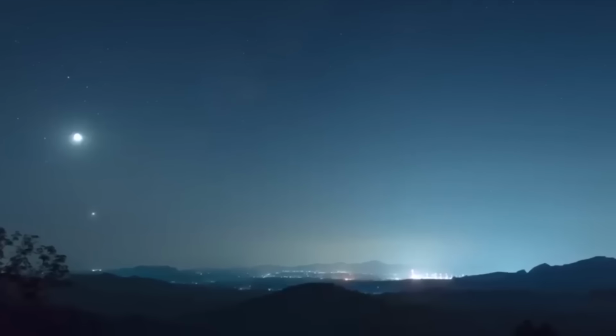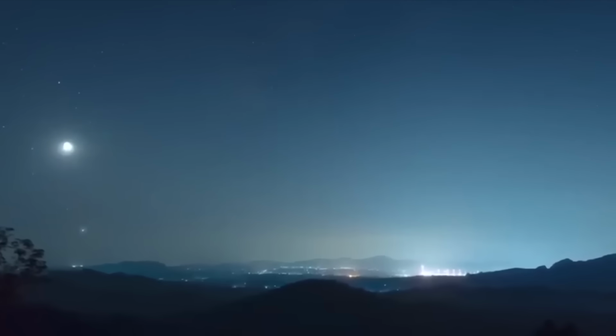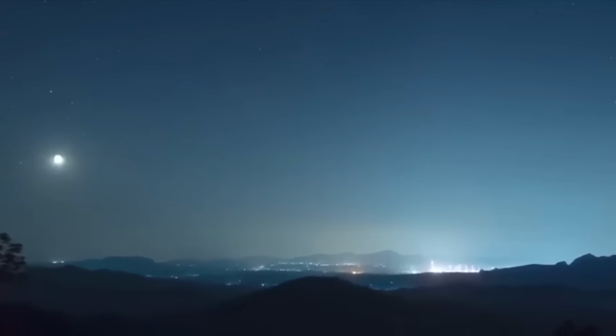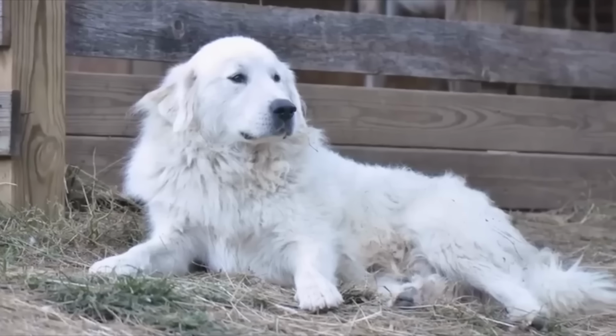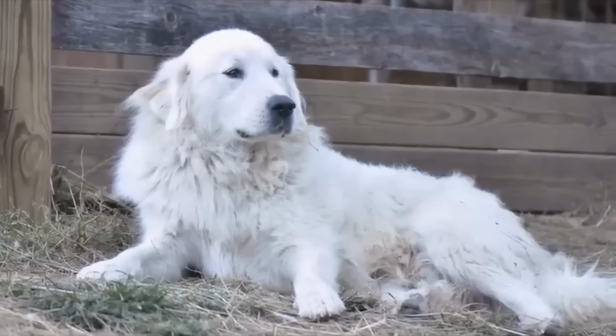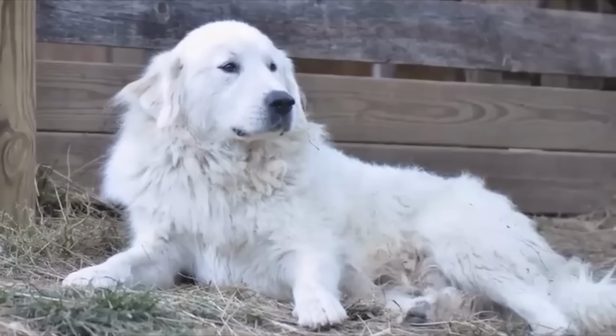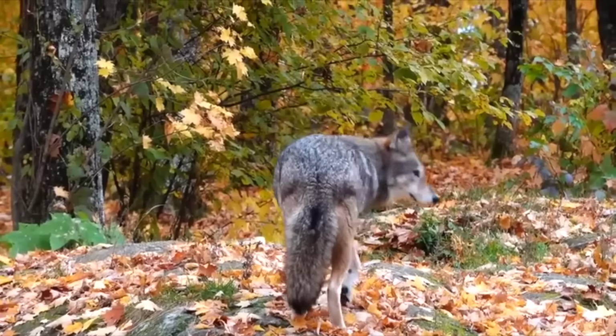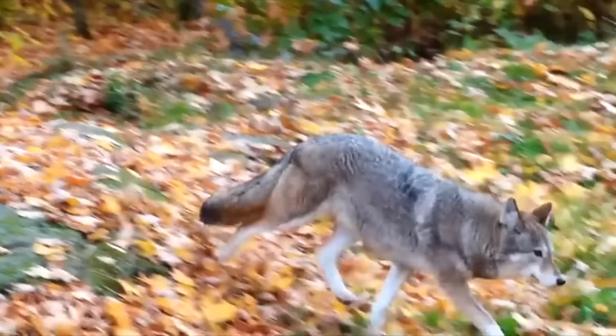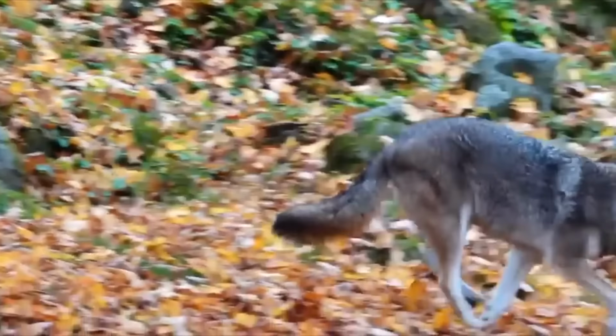This next story clip is an absolutely phenomenal one. This is a video of Casper the sheepdog. Casper is a 20-month-old Great Pyrenees who is responsible for a flock of sheep in Decatur, Georgia. One day, a pack of coyotes showed up, and they were kind of sniffing around the pen, trying to get at Casper's sheep, if they saw an opportunity.